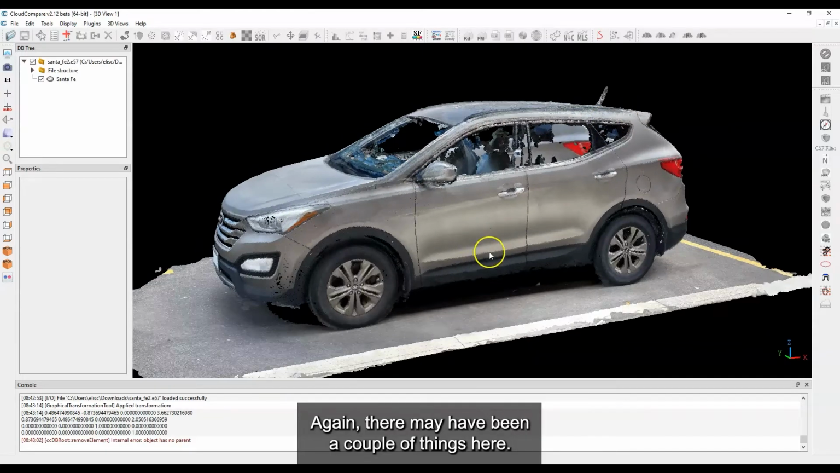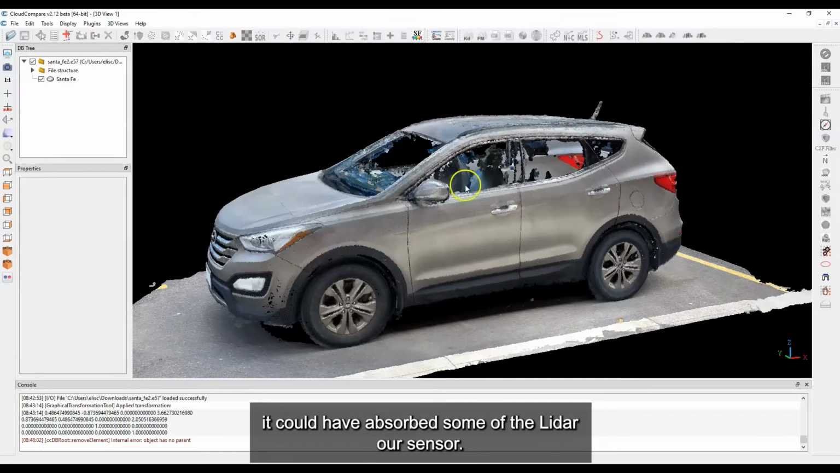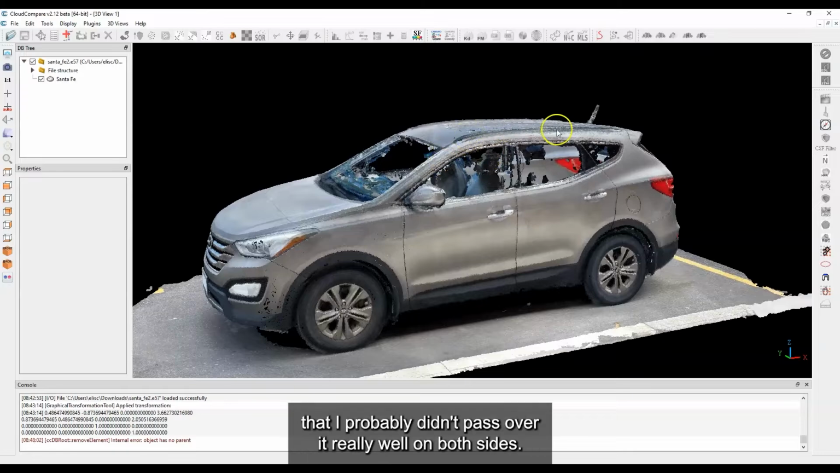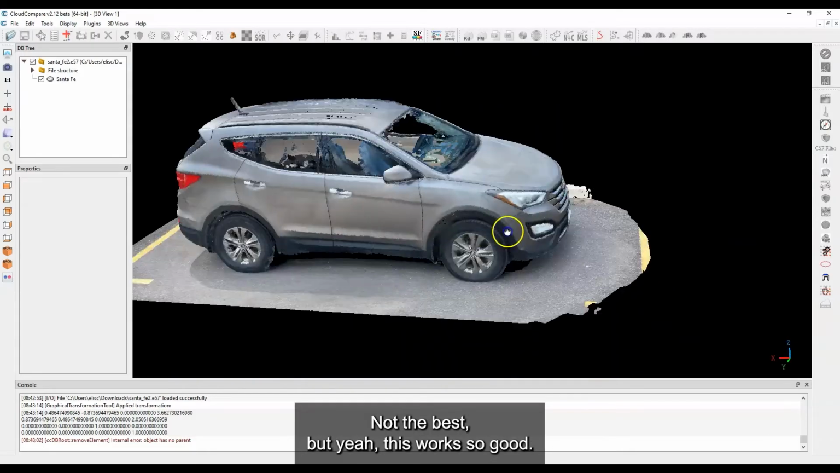Again, there may have been a couple of things here. One, because this vehicle is not a bright or white-colored vehicle, it could have absorbed some of the LiDAR sensor. And the other thing is that I probably didn't pass over it really well on both sides. I went back and looked at the video, not the best. But yeah, this works out good.